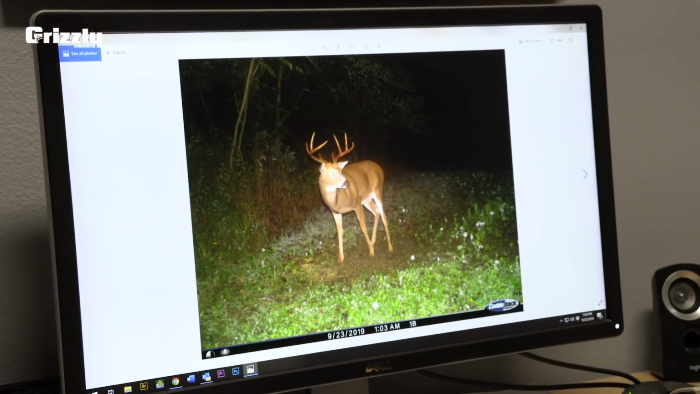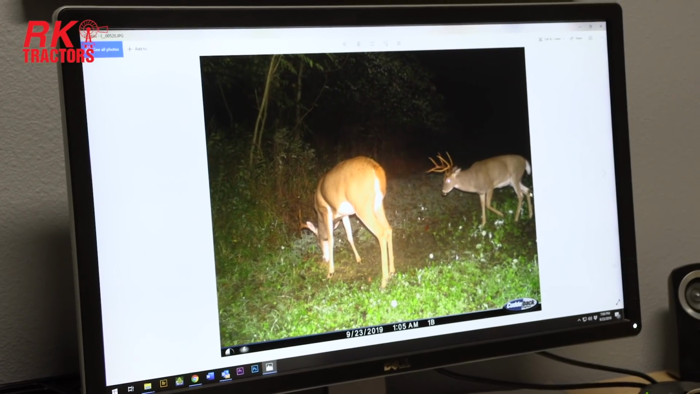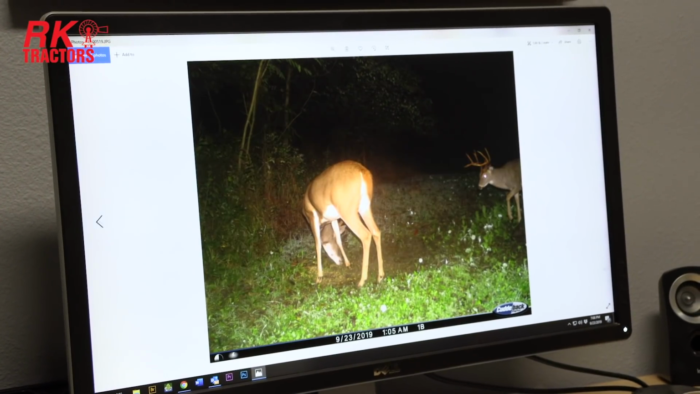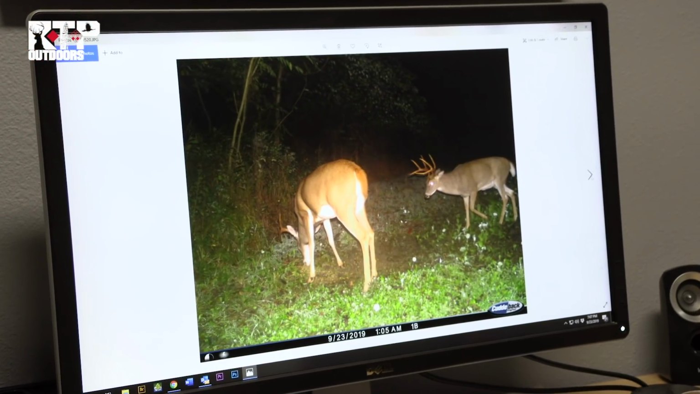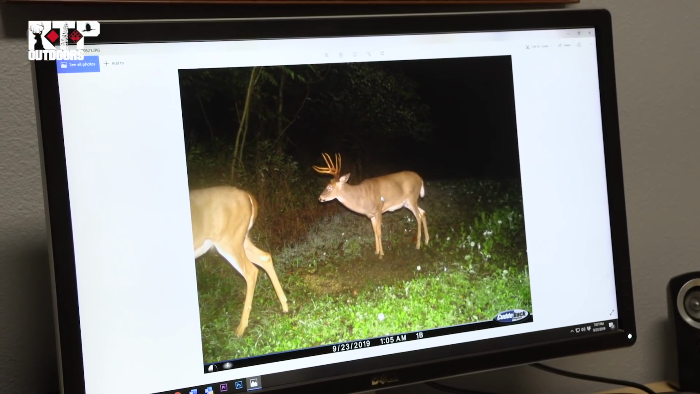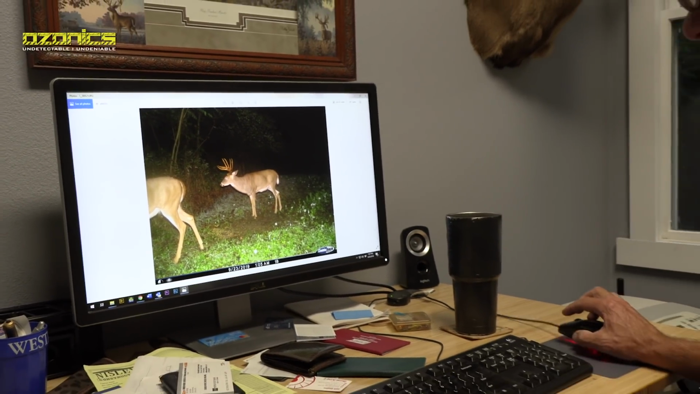That's pretty cool. That is not the tube buck. There's the tube buck though, right here. So they're both in there at 1 in the morning. So this is also a really old deer. We actually hunted him a little bit last year. We called him the tube buck.